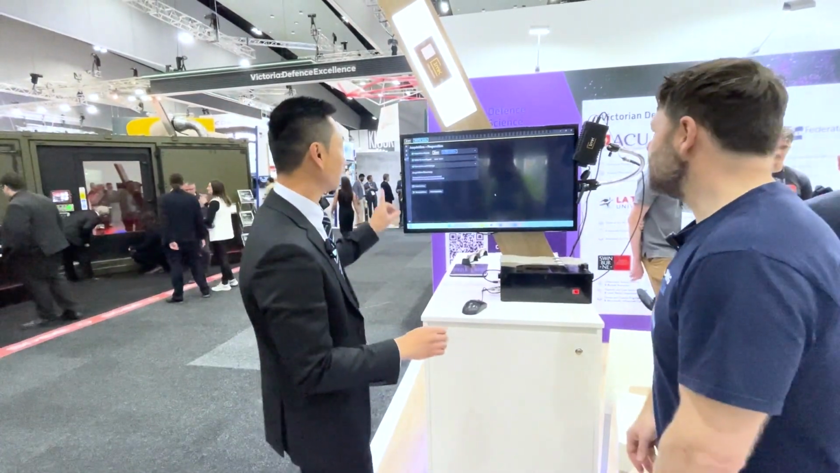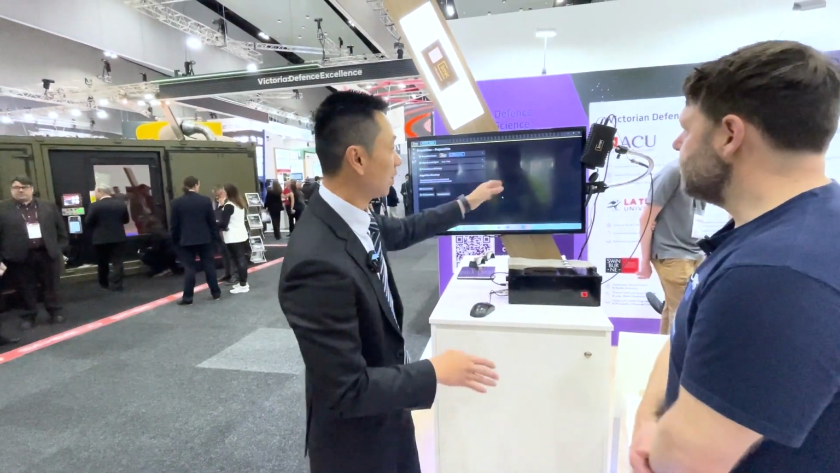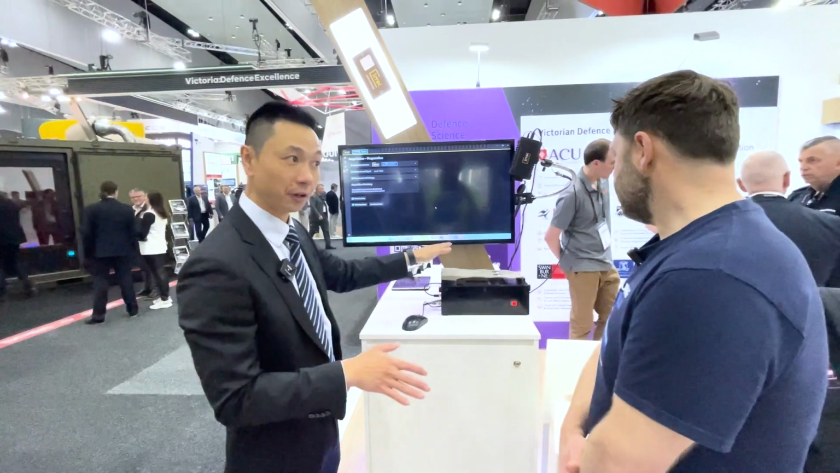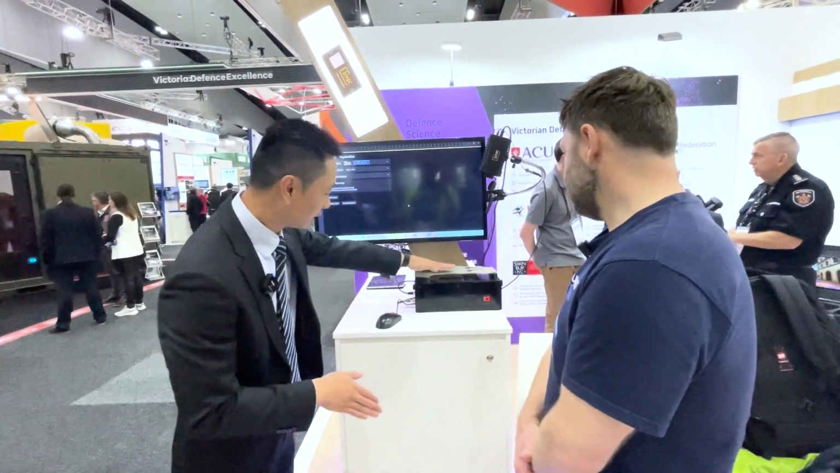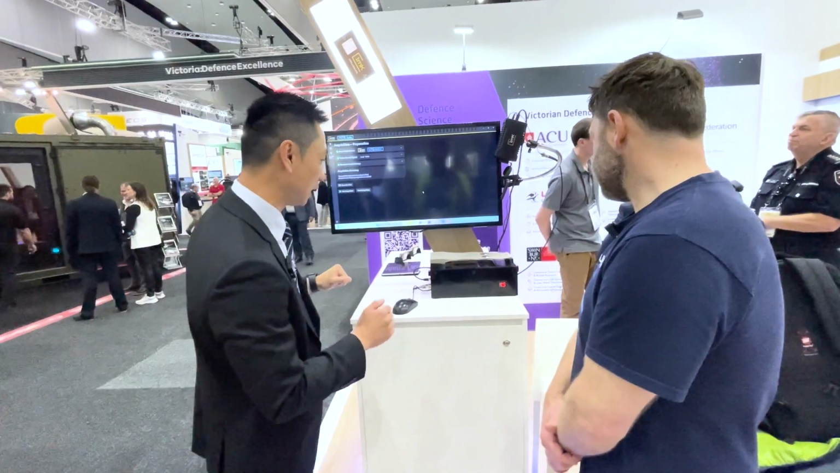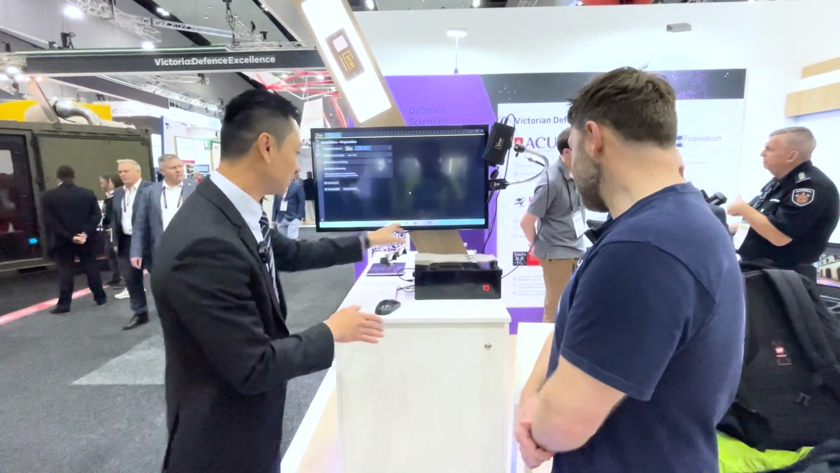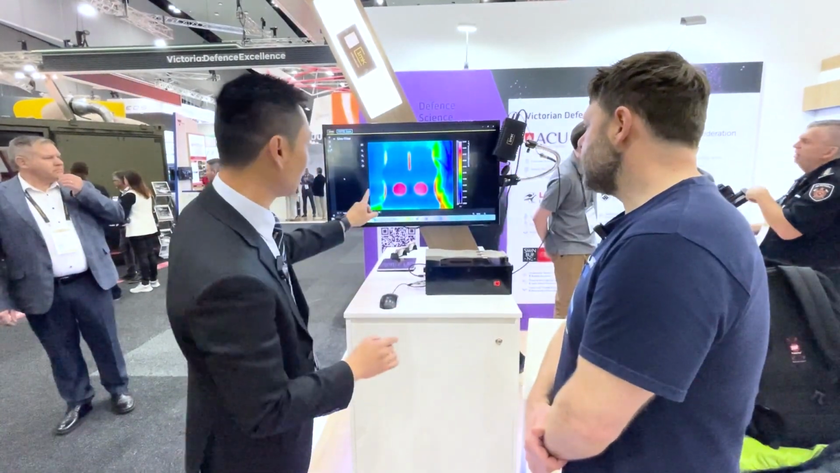Maybe can you show us the stress heat map you were showing us before? Yes, absolutely. What we've got on the screen at the moment is our software, and this is the camera. We have a little test rig, because if we're going to show you stress, we need to apply stress to something. This little experimental setup is applying a bit of bending stress, sort of simulating a wing. This is a little simulation of an F-111 wing. Before I get going, I'm just going to show you the live feed.